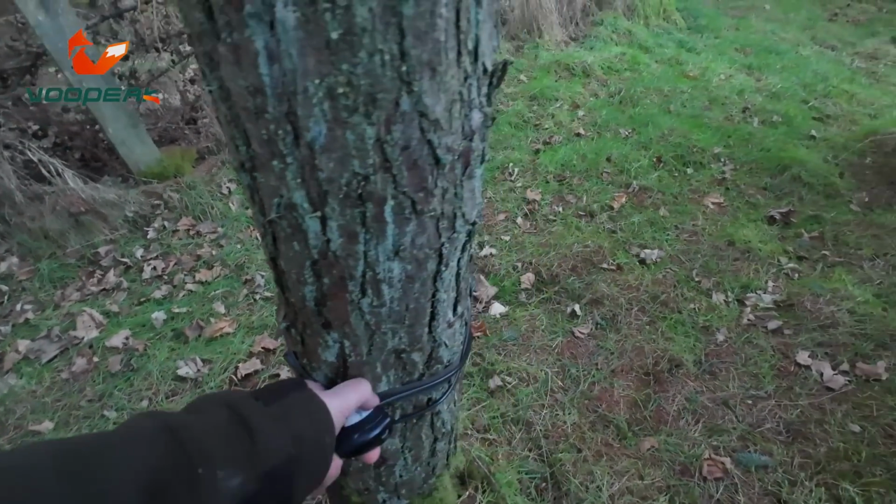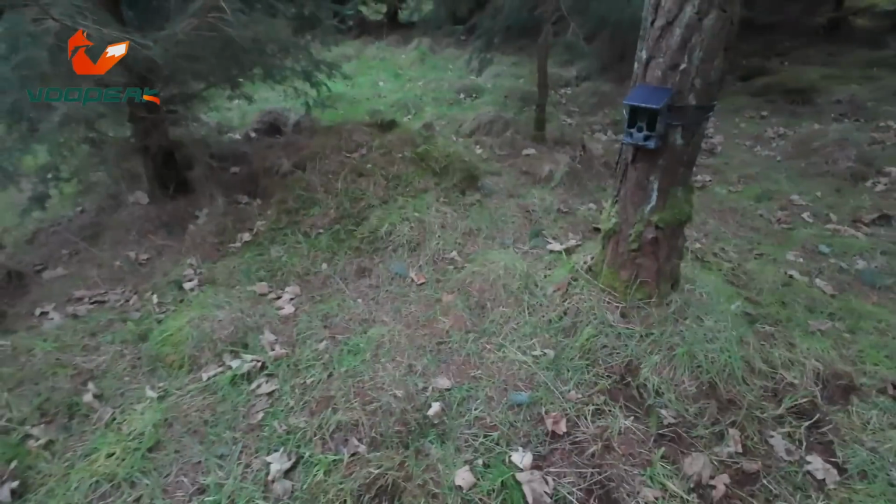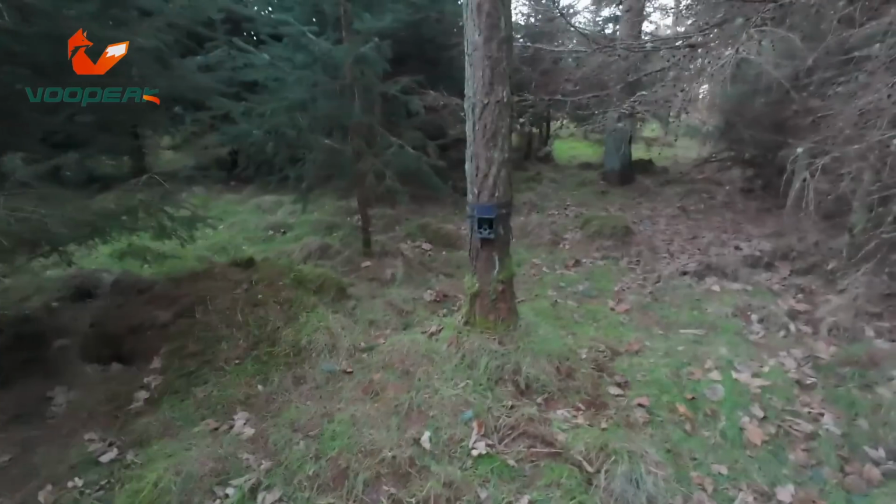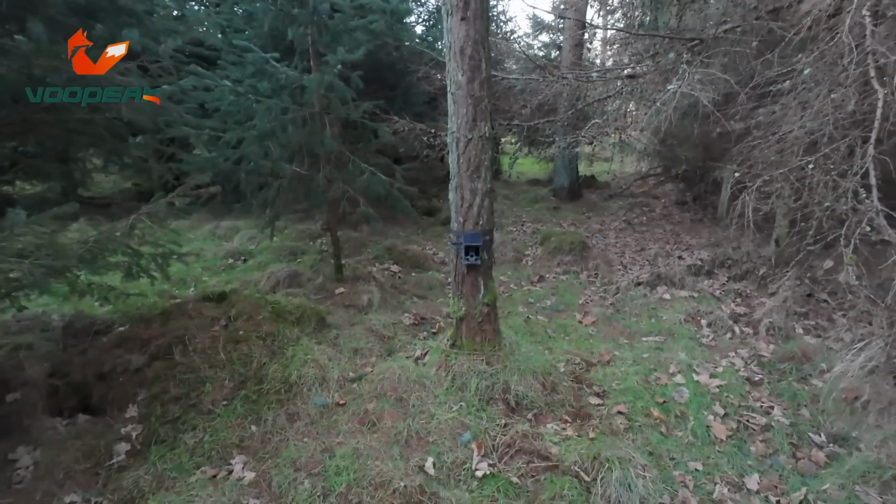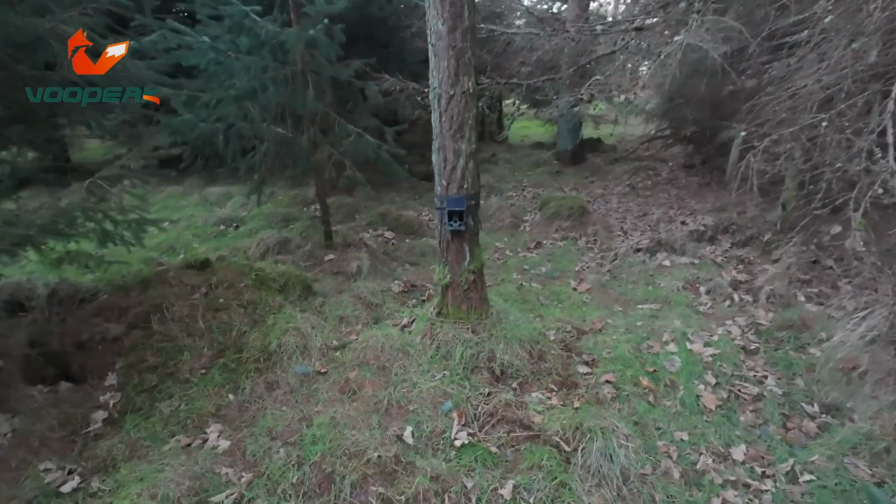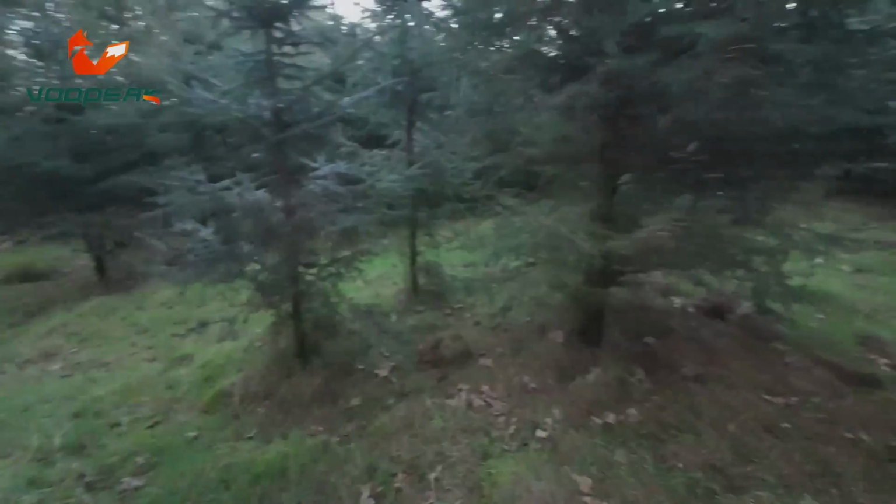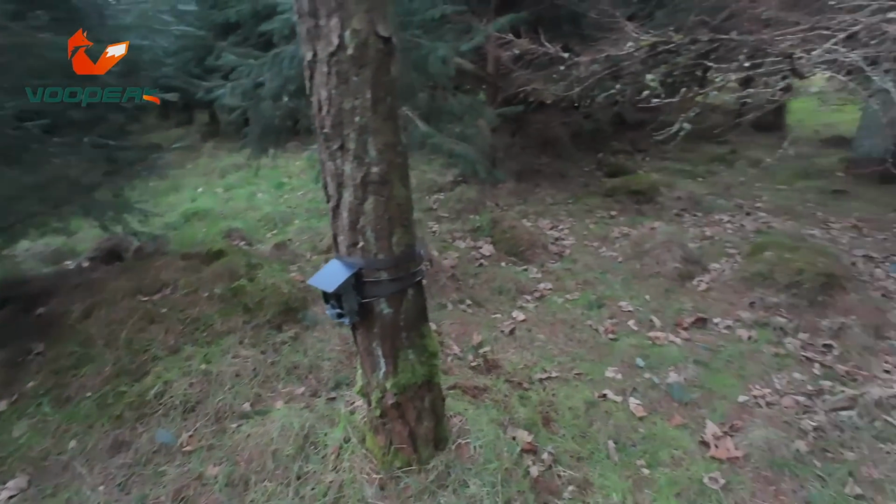As tight as I can get it. Better. Right, that's about it. Okay, so there you can see that's where it's pointing. So it's actually pointing down there towards the gate. So anything that's going to be coming through will be funneled into there. So we should pick it up, all going well.